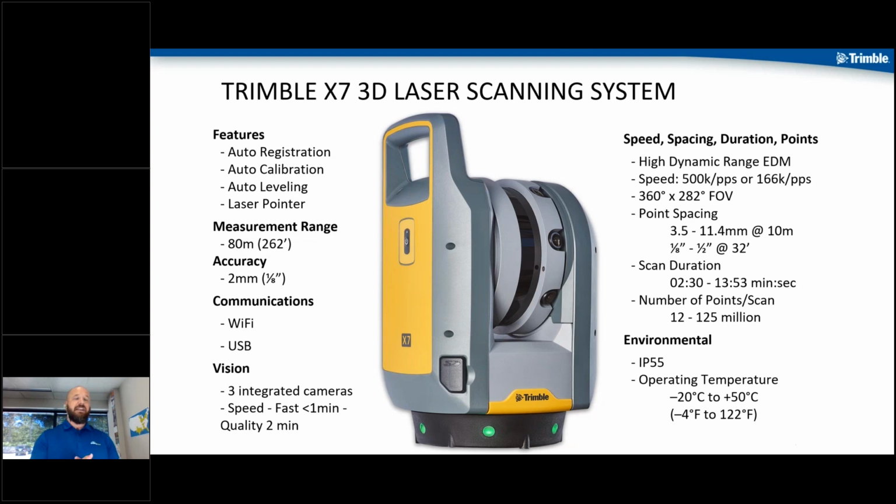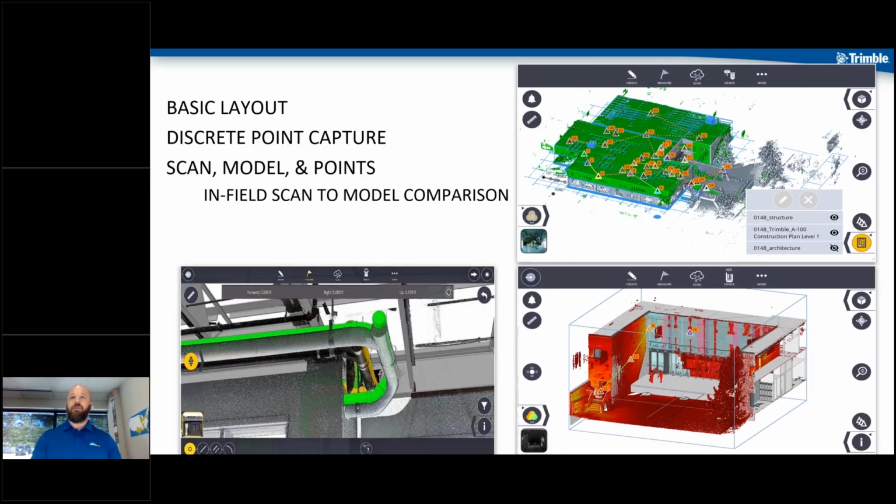But again, this is our agile mobile scanner here, 80 meters of range, which is 262 feet. And at that range, like Kevin said, it's about 1/8 of an inch accuracy, and that is whether it's 5 meters or 80 meters out. It's got 3 integrated cameras. Again, it's built to be fast. It's also half the weight of the other 2 scanners. So if you've used the TX version scanner before, you'd be really impressed with these.